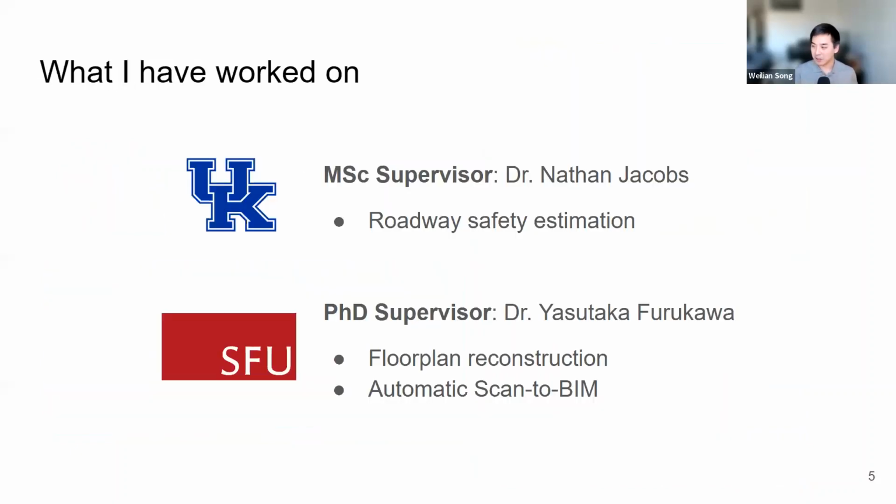During my time at UK, I studied under Dr. Nathan Jacobs on roadway safety estimation, so there was some close collaboration with the civil engineering department then. Now I'm studying under Professor Yasutaka Furukawa, who is also in our meeting today. We have done a couple of projects on floor plan reconstruction and automatic scan-to-BIM methods.